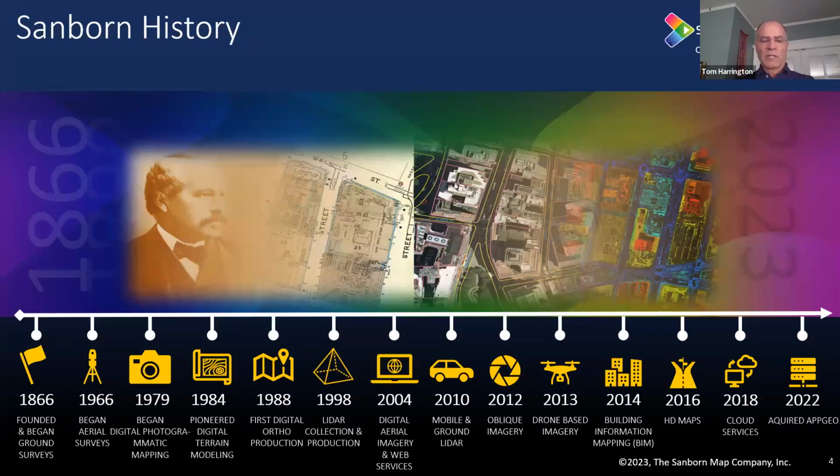The Sanborn history is a rich one. For those of you who haven't worked with us yet, we were founded in 1866, one of the original mapping companies that really pioneered the detailed maps of neighborhoods, streets, buildings, infrastructure such as water lines, even down to the level of detail of what buildings were constructed of.